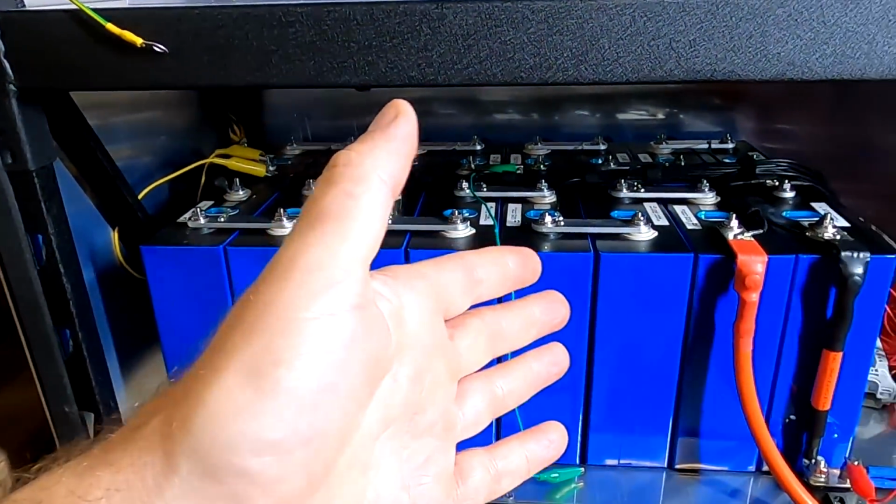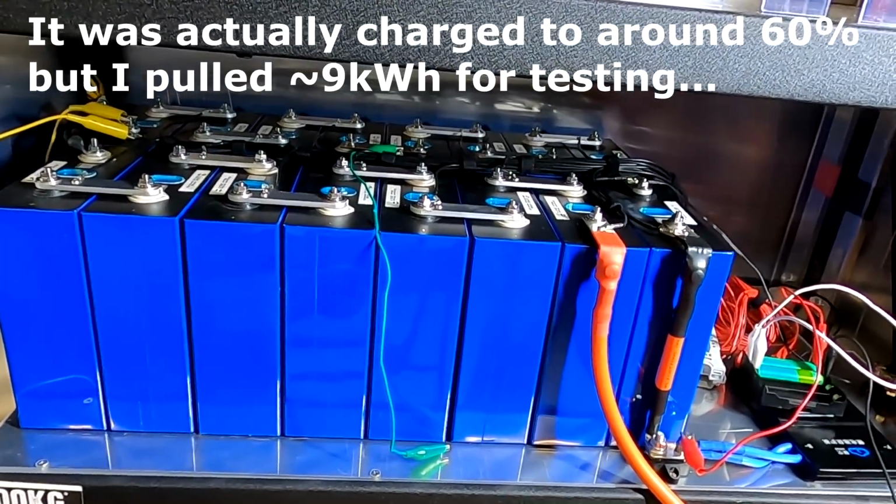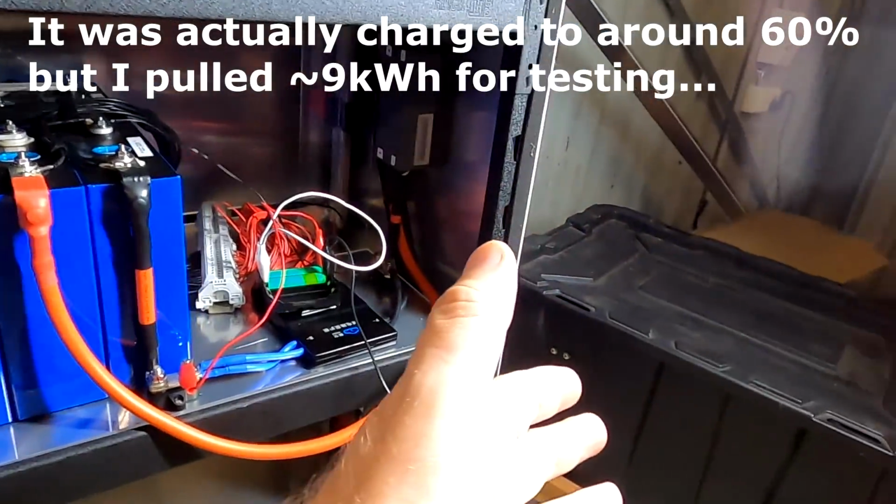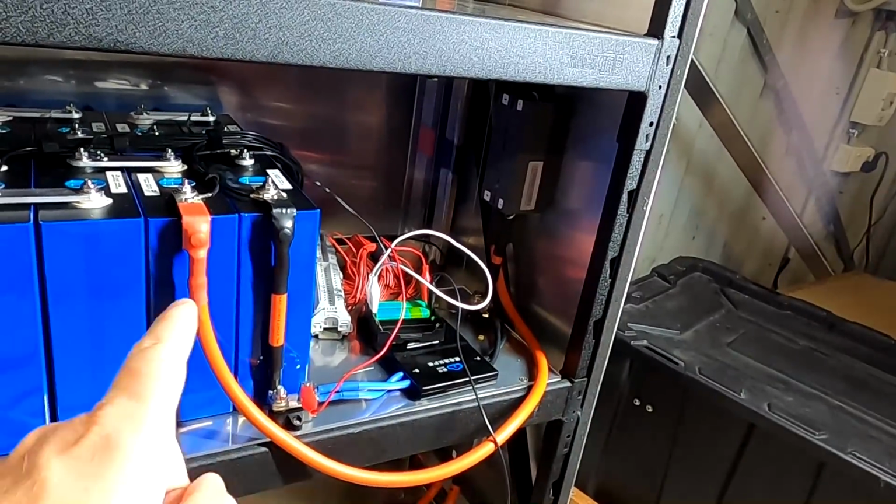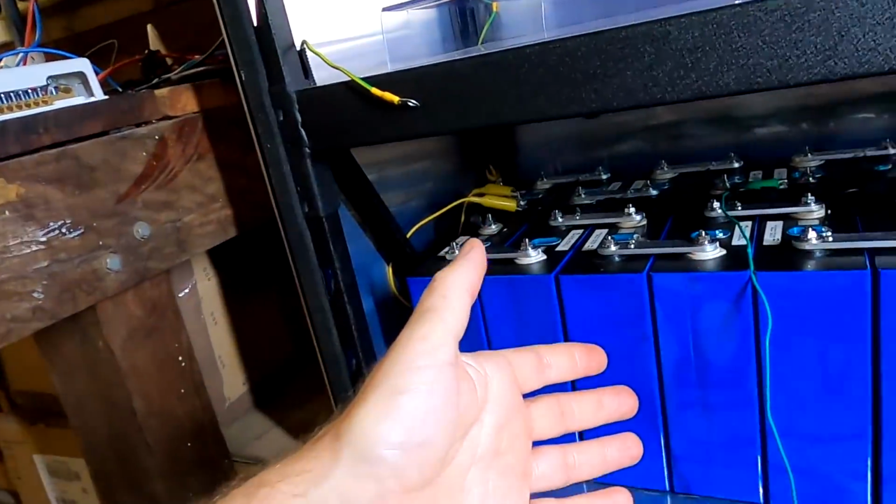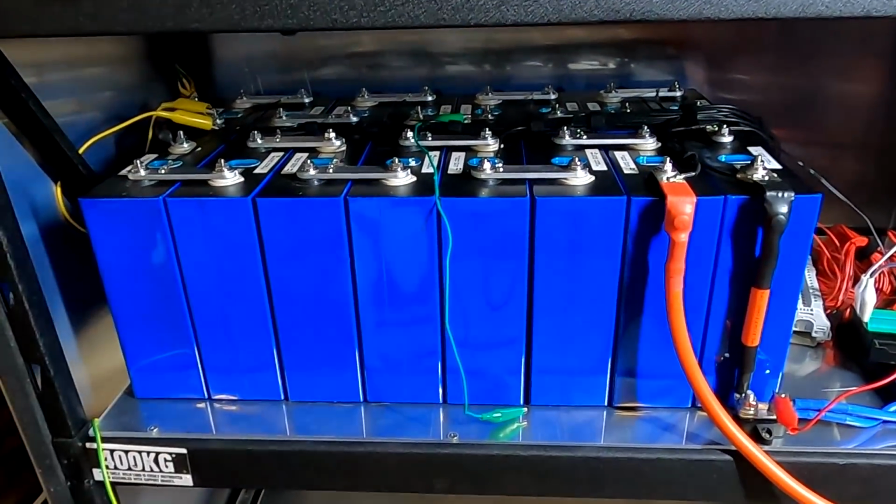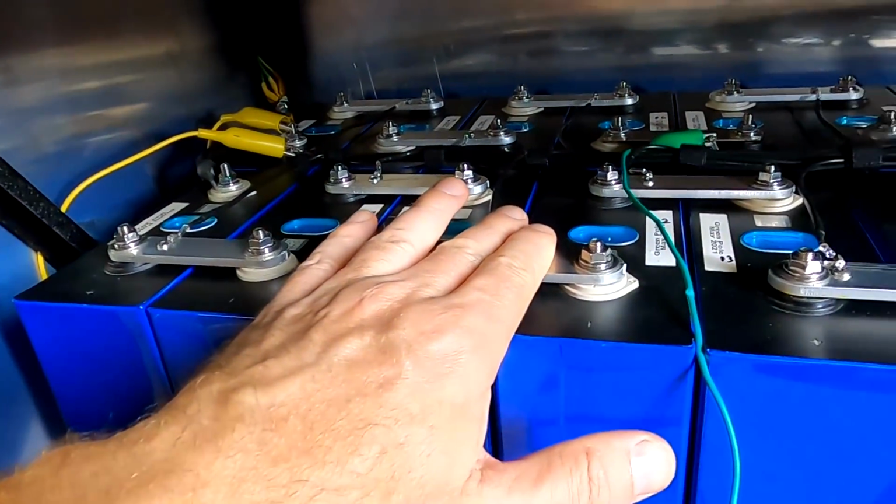Yeah, after all, I thought this battery was a bit further charged, but it isn't, even though it was connected to the other battery for a week. There was no equalization current from one battery to the other because the voltage is the same, but obviously the capacity is very, very low in this battery, and it disconnected because one of the cells actually reached 2.6 volts.